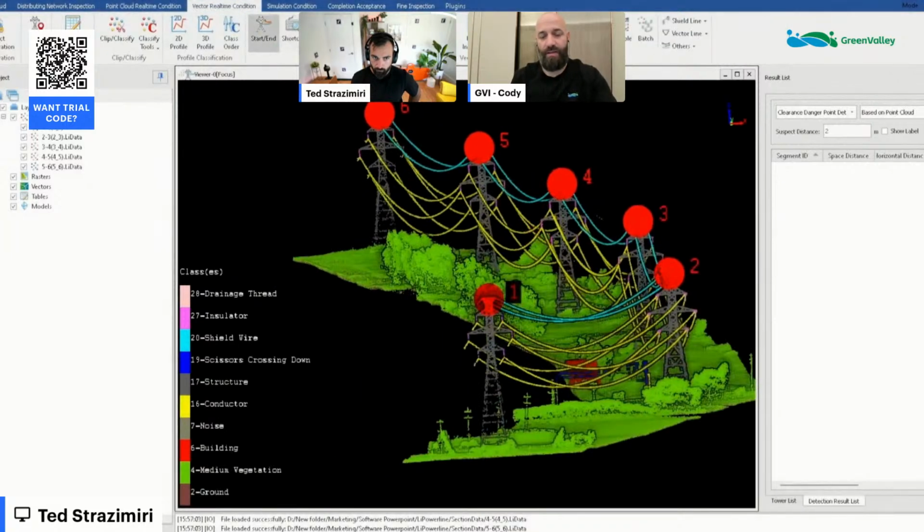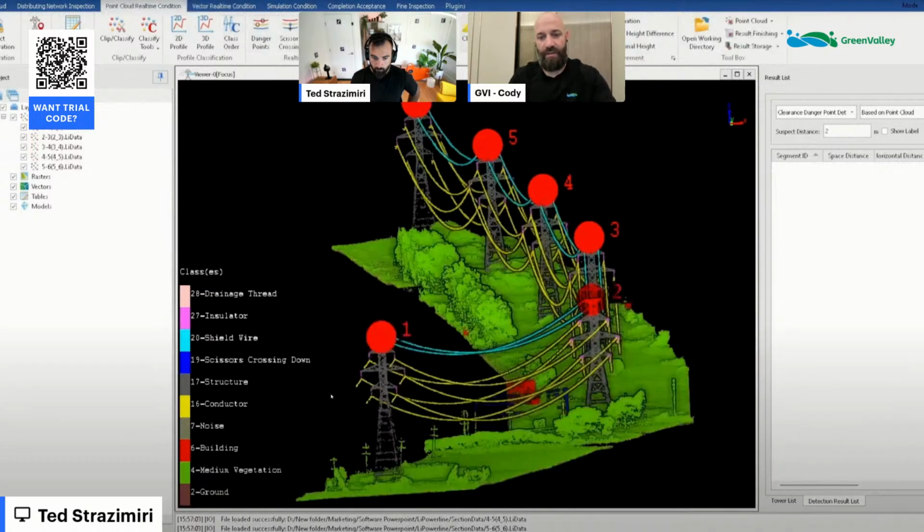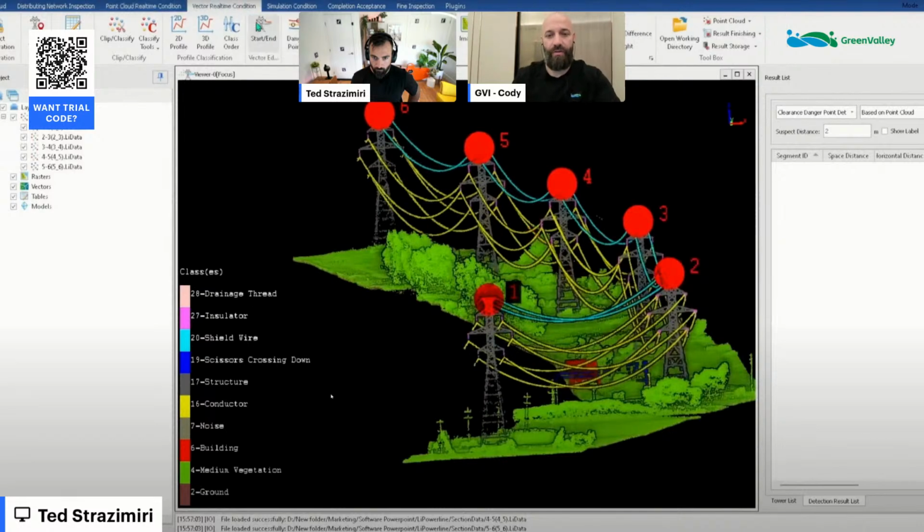And that goes the same if it's 100 kilometers worth of towers, it's going to automatically hang those insulators, which in turn makes the next step, the vectorization, much more seamless and easy to do, because it's based on the location of the insulators.